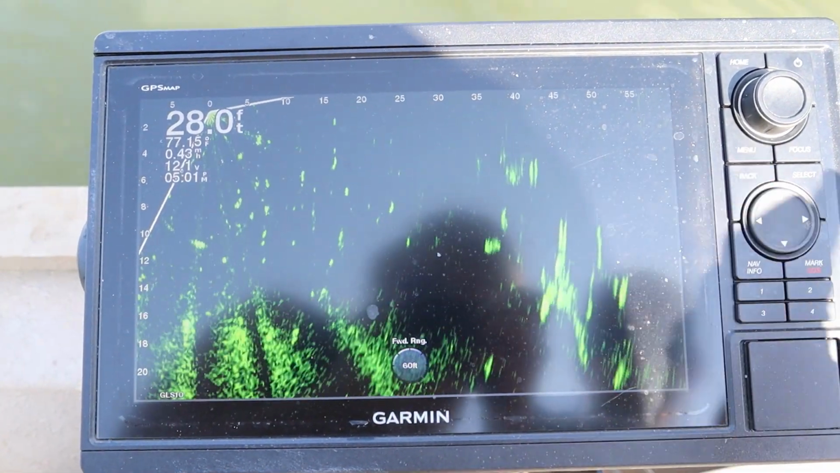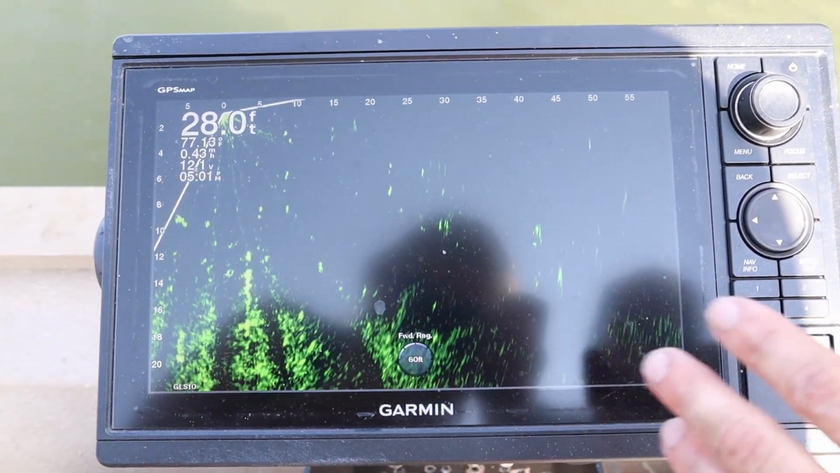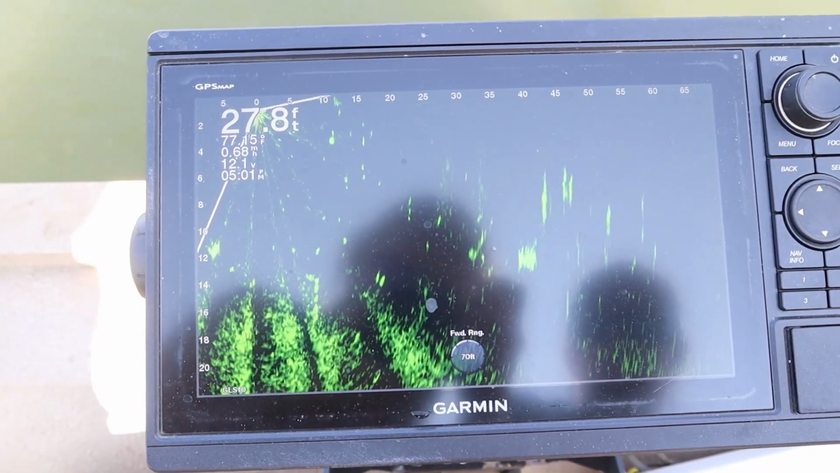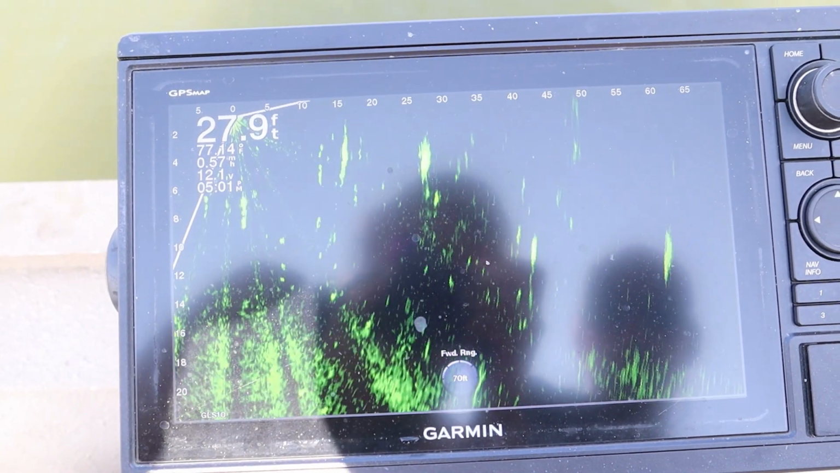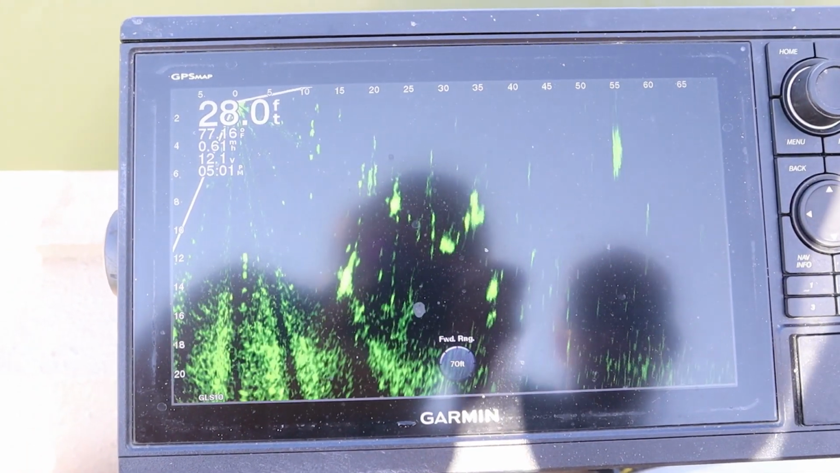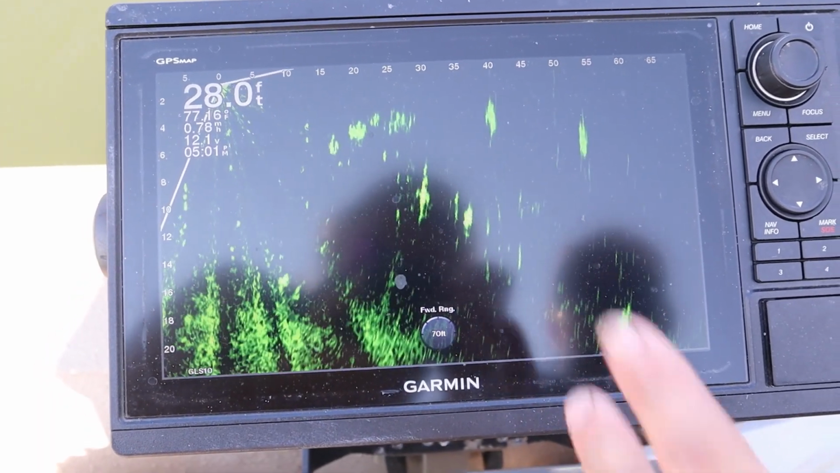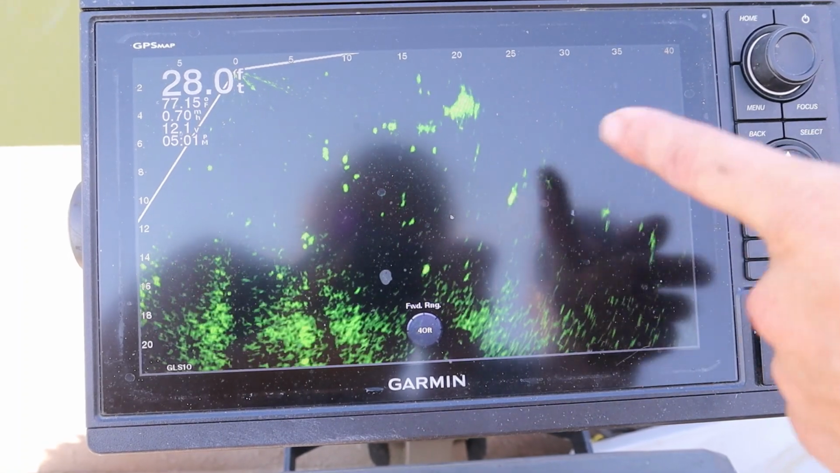That's a tree. We don't want to be nowhere near that. Kind of close to the bank. But I'll just scan around until I find a pretty good school. I'll go out up to 70, really look for them. If I find one I like, that I want to target, then I'll head over that direction. Like I say, then I'll suck it in to about 40 feet out. So we'll say we want to target just these that are really close to the boat. So I'll suck it in, and these are the fish I'm looking for.